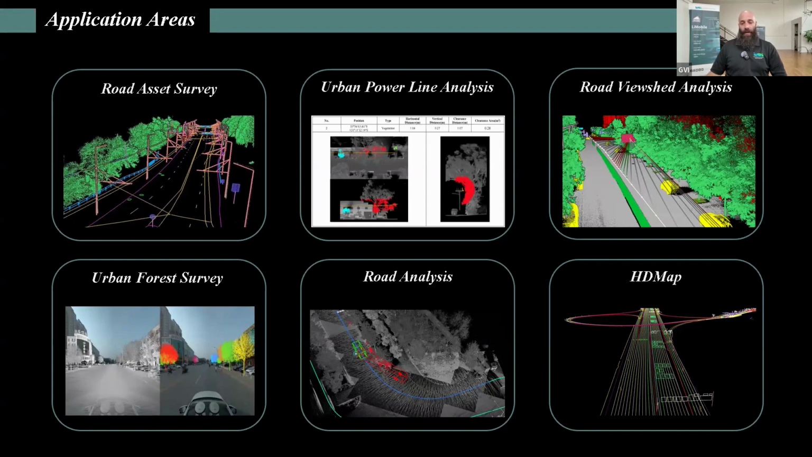In the middle, we have urban power line analysis, which is where you would be able to do power line vectorization, clearance analysis, danger points, similar to some of the other features that are in our LiDAR360 software. Road viewshed analysis allows for clearancing and making sure that vehicles can pass certain roads, go down certain streets. If trees are a potential hazard, they can be managed and monitored actively with the system and within LiDAR360MLS.